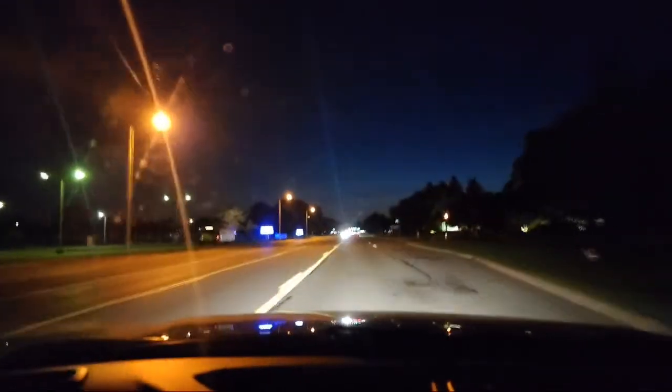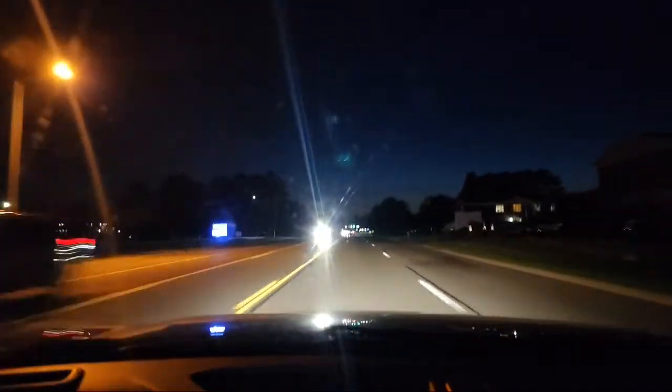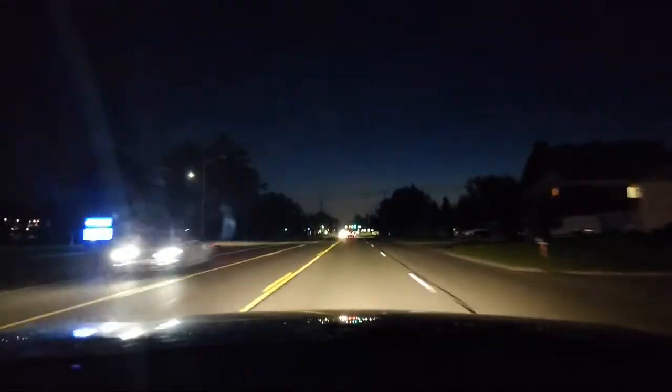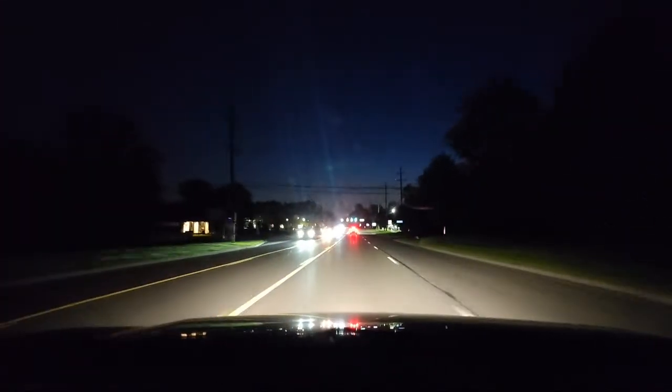And you will be able to spot things a lot sooner. Like you see the headlights again, you see those stars that will blind you. So you want to be safe. We're driving in North America. Every road is different. Every country's different.